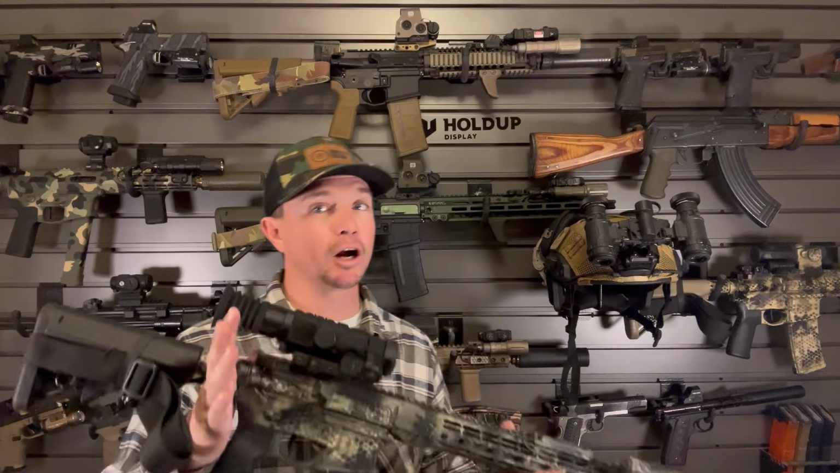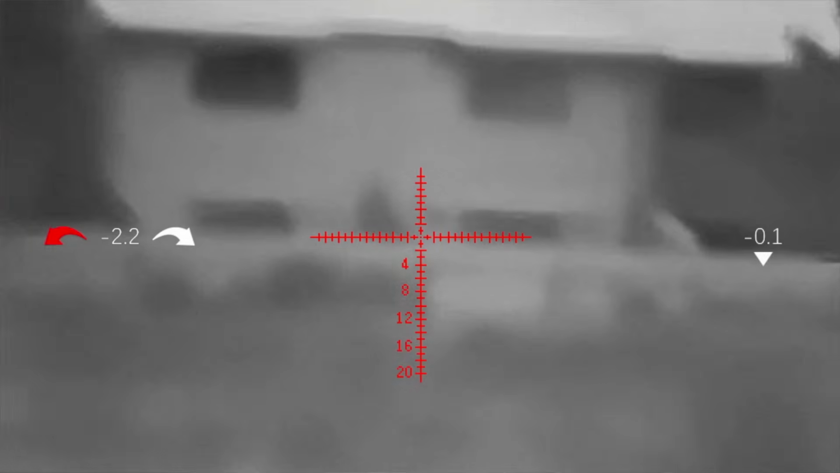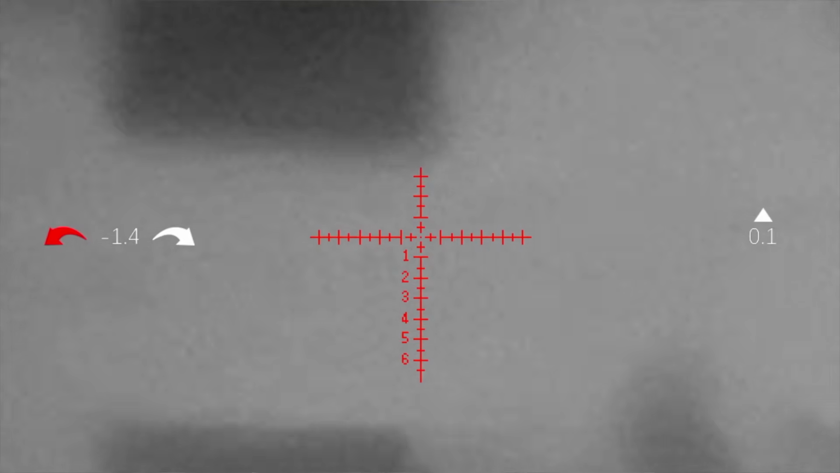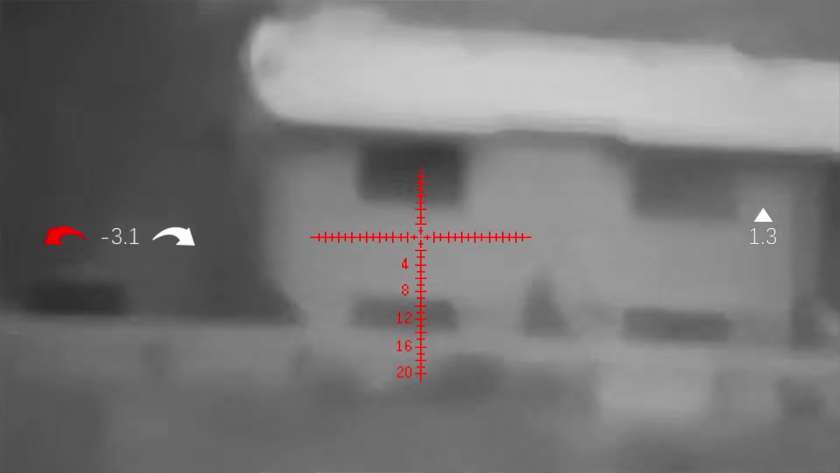But if you were using it for hunting, you could see animals very well, whether at day or in the night. And like I said, I did take this out at night and just use it as a handheld binocular, obviously not walking around my neighborhood with a rifle at night. And took some footage of my daughter and stuff. And it is amazing the detail.